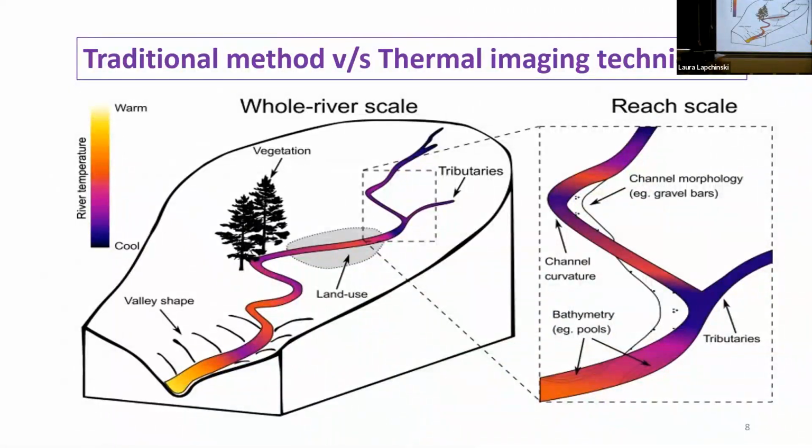Traditional method versus thermal imaging technique. The traditional method of measuring stream surface temperature used a thermometer, which makes it challenging to capture spatial variables. The thermal imaging technique helps quantify spatial variation, including land use pattern, morphological features, and vegetation, and helps evaluate the stream surface temperature.